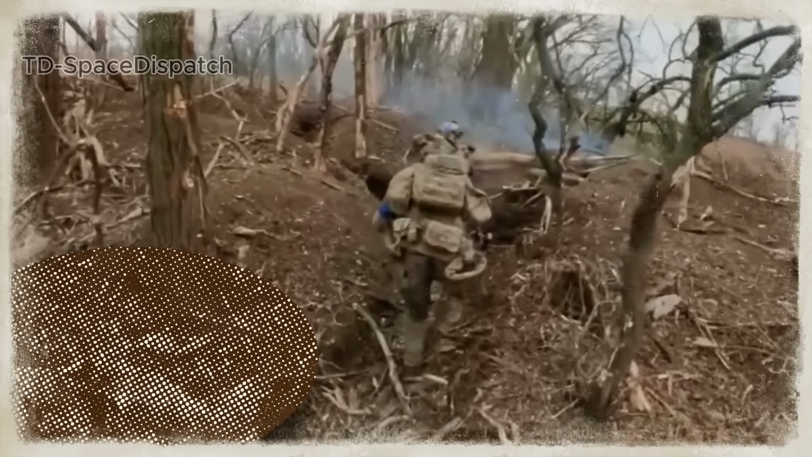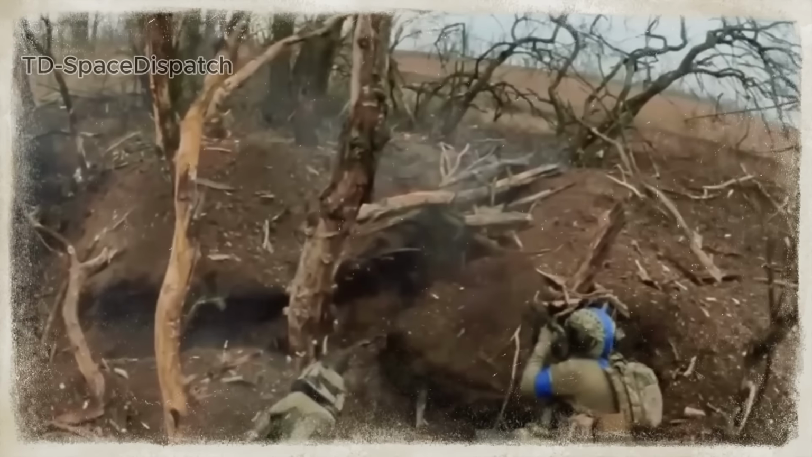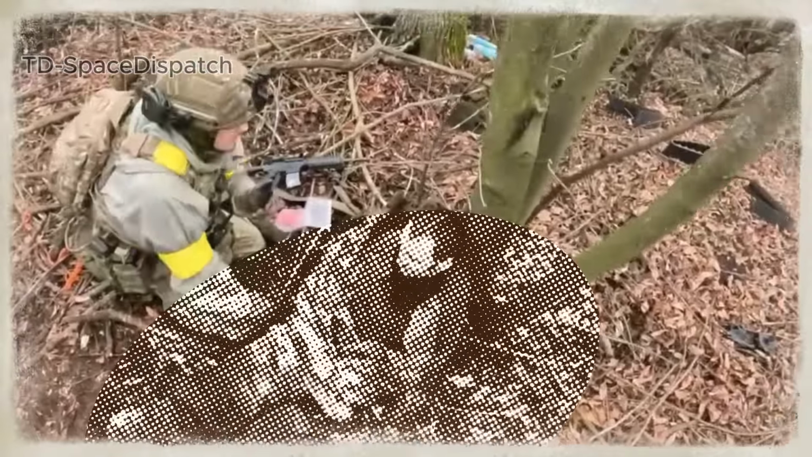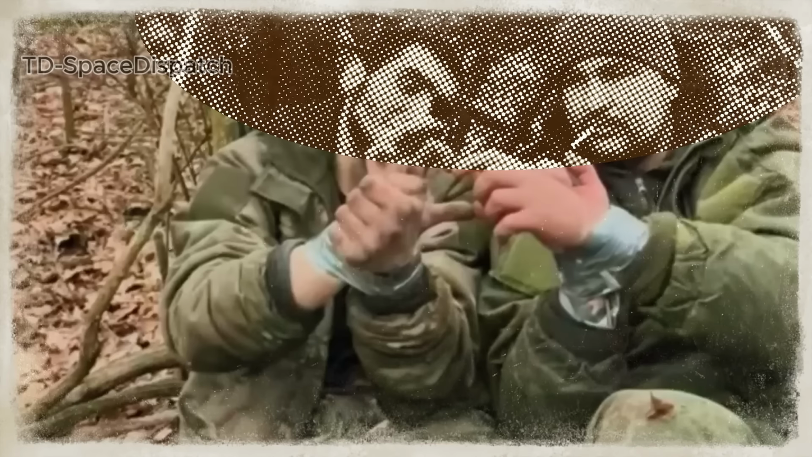The chase led into the trenches. From below, gunfire erupted. Ukrainian operators dropped down and returned fire. Some enemy soldiers were neutralized, others captured. Speed and surprise remain the defining edge in close-quarters special operations.